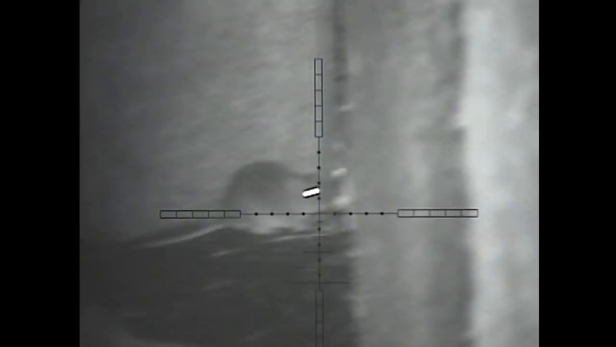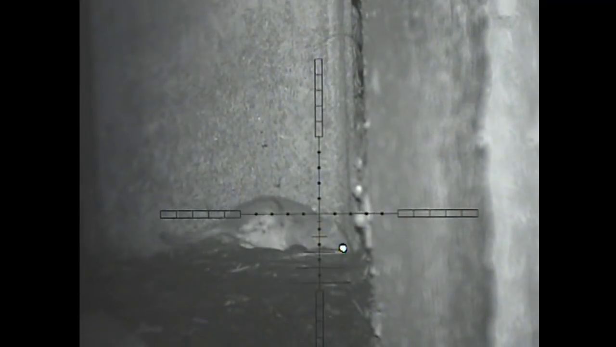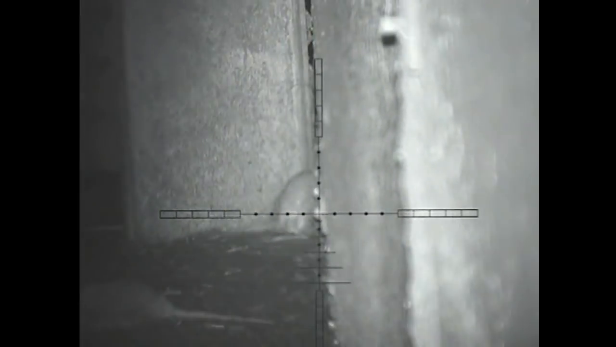I believe this is the last rat of the night. It's the same place where I had to do a double up shot earlier on. This time I do give him straight away 1 mil dot, and you can see the pellet placement is brilliant, and hits him straight in the side of the head, just below the ear, and there's the still shot.